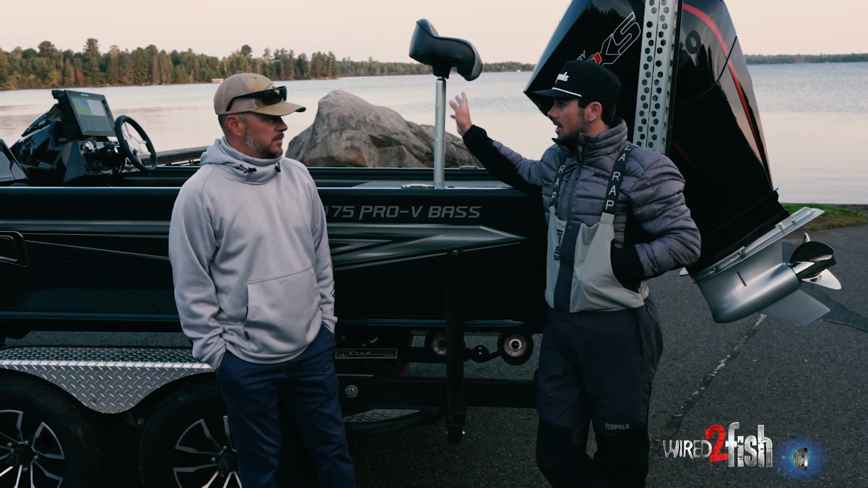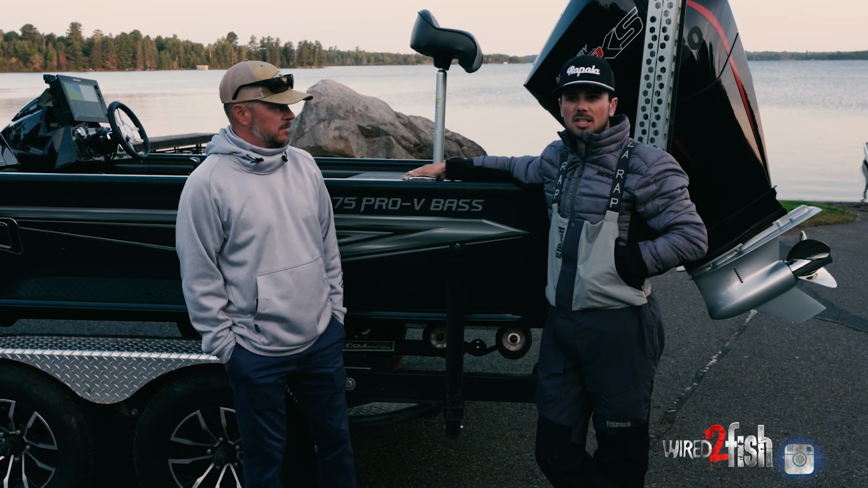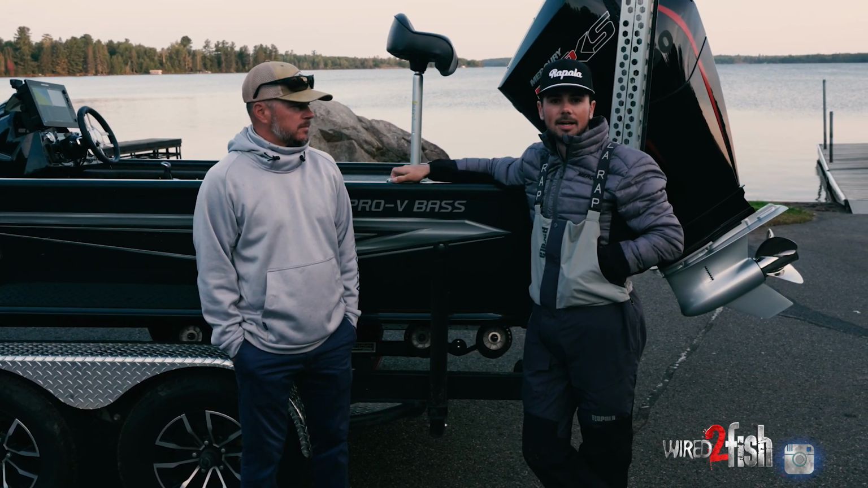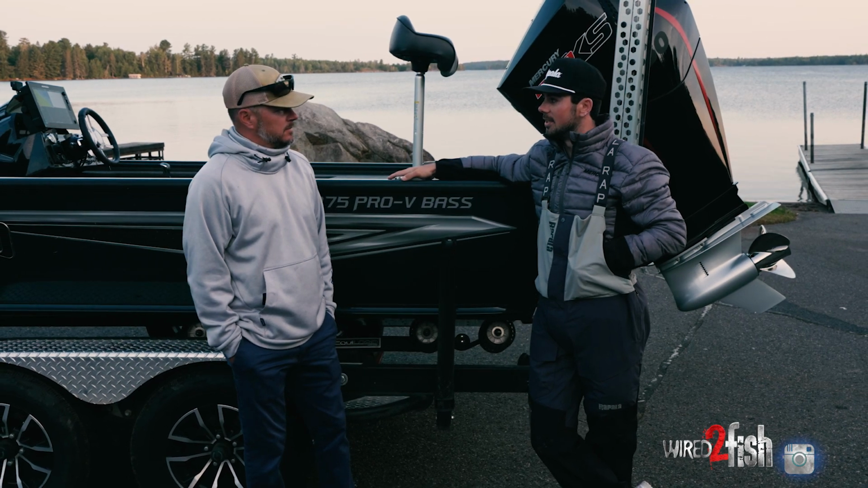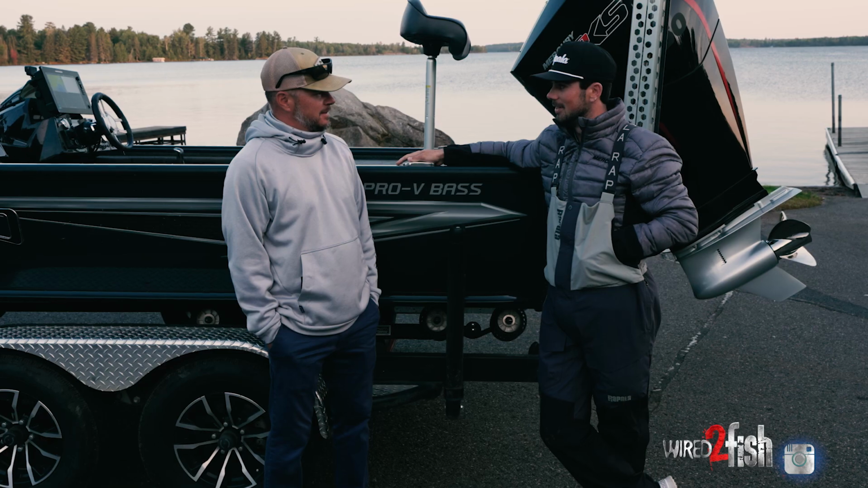So we're going to utilize the suite of technologies on this boat today and go locate a couple of schools on some wood, some rock. We'll see what we can find, but it should be fun. There's a bunch of big crappies in here, and I always enjoy getting into a school of them. Yeah, let's go do it. Awesome. All right.